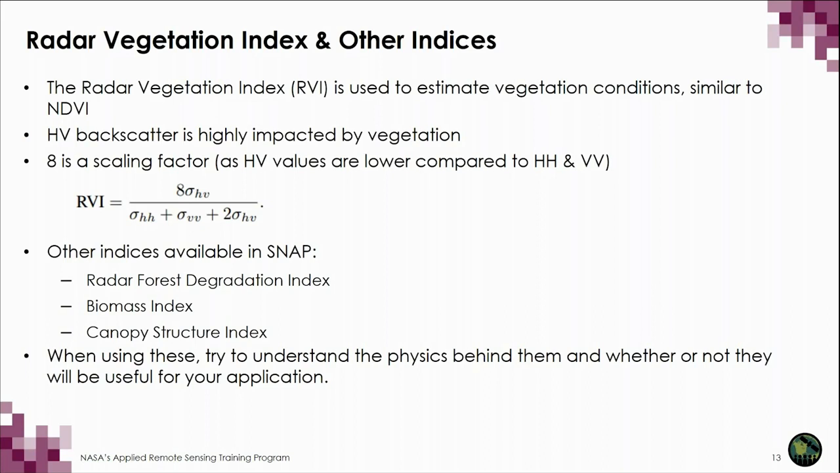As I mentioned, other indices available in SNAP include the Radar Forest Degradation Index, the Biomass Index, and the Canopy Structure Index. When you're using these, you really should try and understand the physics behind them and their associated equations to make a true assessment as to whether or not they will be useful for agricultural applications. Currently, we've only been looking at using this Radar Vegetation Index that is available through SNAP for our agricultural purposes.